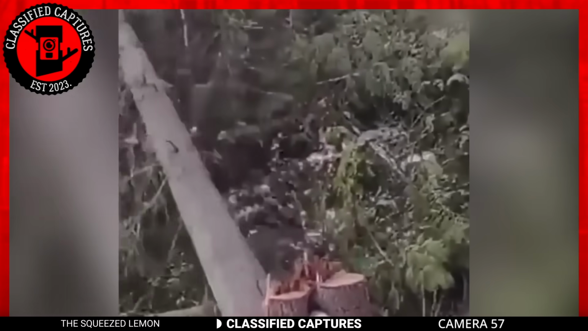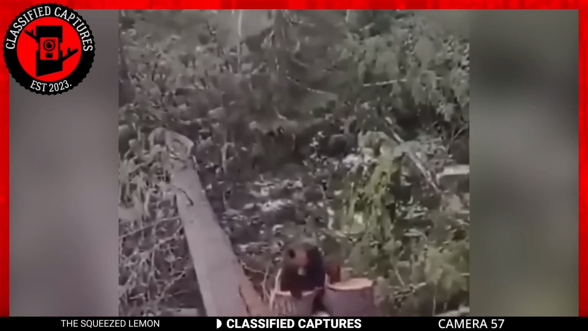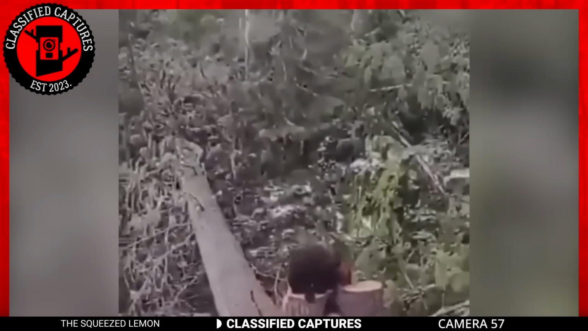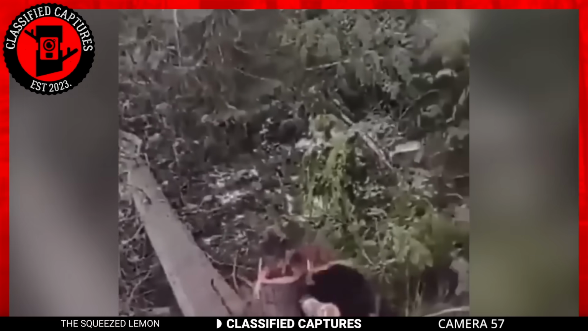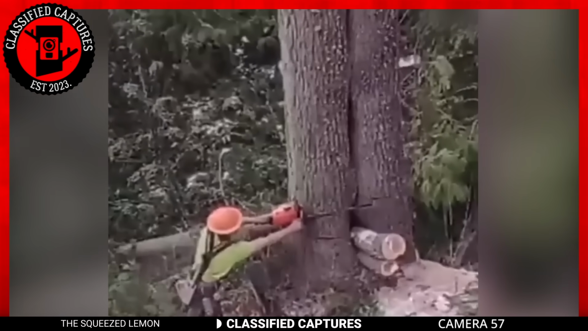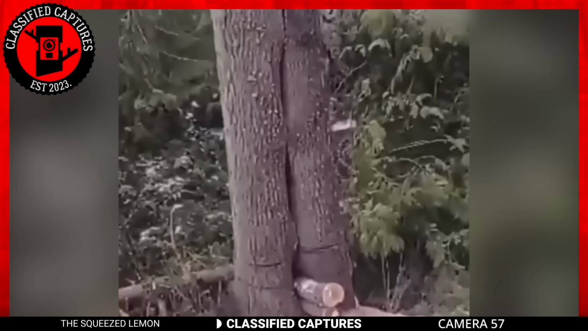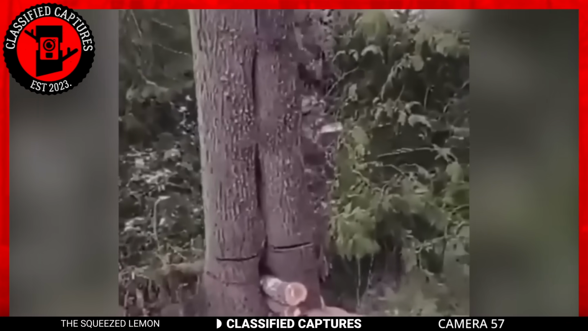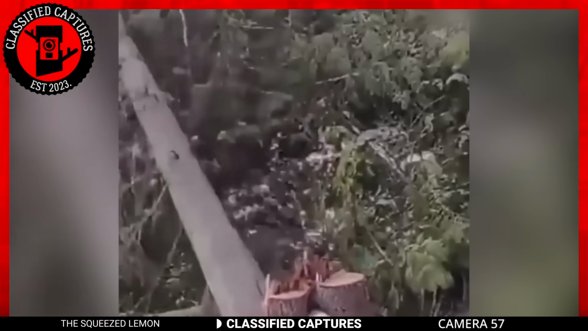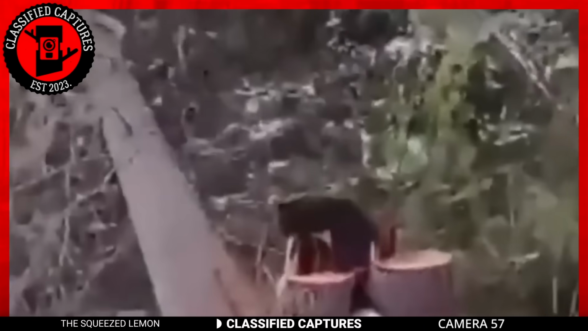Thankfully, the cub managed to escape unscathed, but it was left homeless and vulnerable. It's important to remember that the natural world is not just a resource for human consumption, but a delicate ecosystem that's home to a myriad of creatures. Before undertaking any activities that could harm wildlife, it's important to take the time to assess the situation and ensure that all necessary precautions have been taken to protect these creatures.